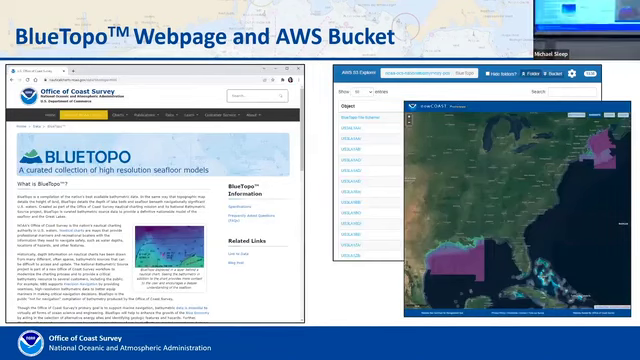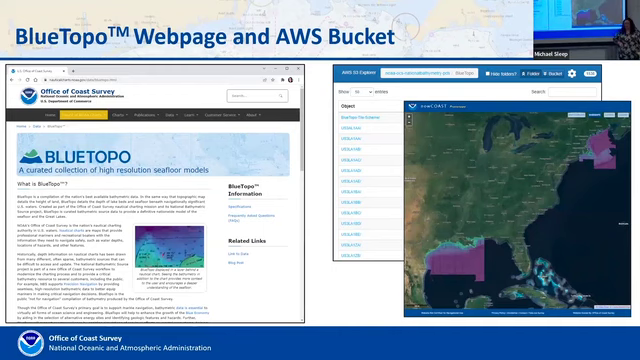So Blue Topo, we're excited to say that we set up a website on the NOAA Coast Survey page that you can go to find out more. And it links to the AWS bucket where the data is located. So right now we have our New England and Western Gulf of Mexico data in there. Soon we'll have our Southeast, so we should have that up there by the end of this fiscal year. There's also a frequently asked questions link and some specifications if you want to look more at what the attributes are and what they mean.